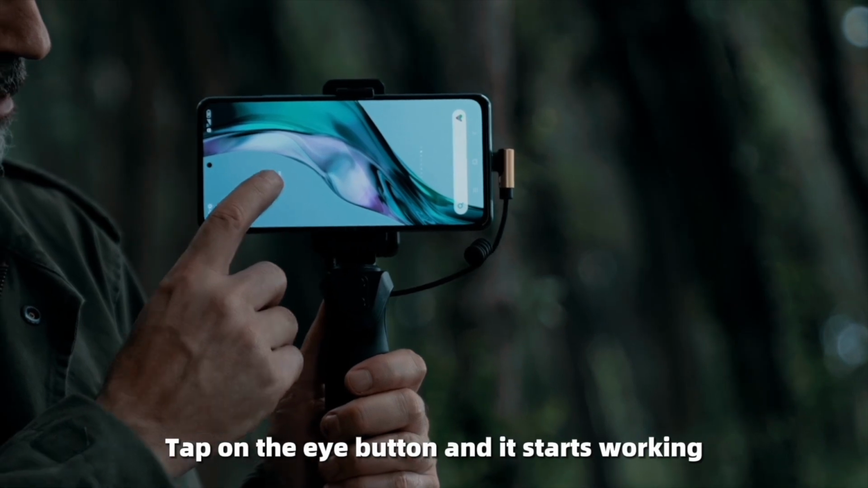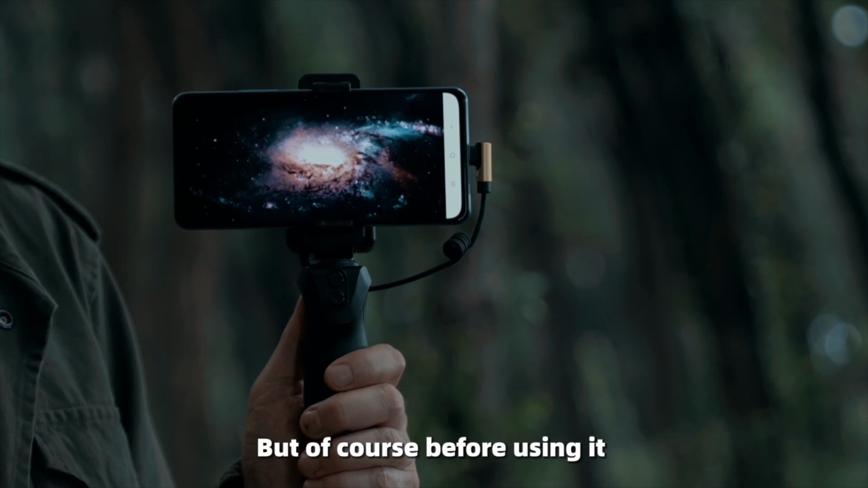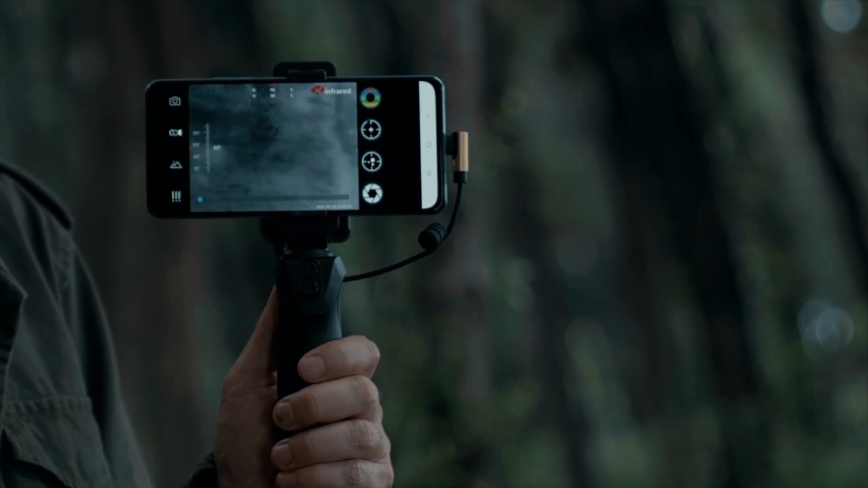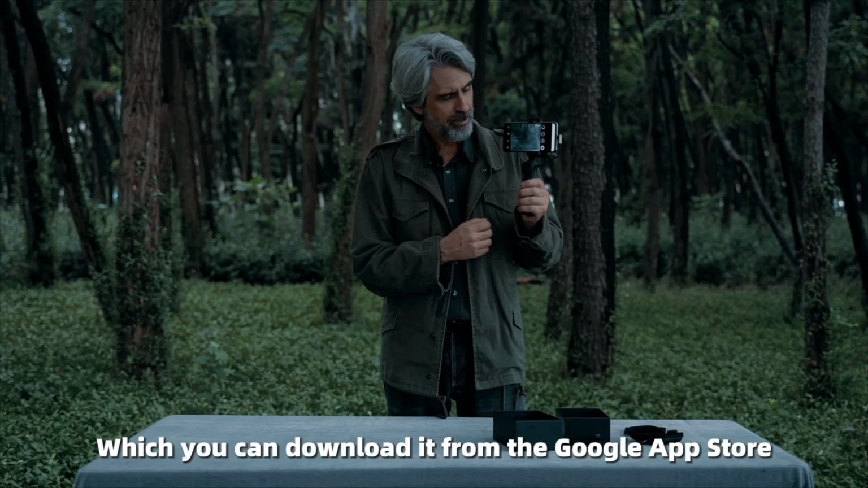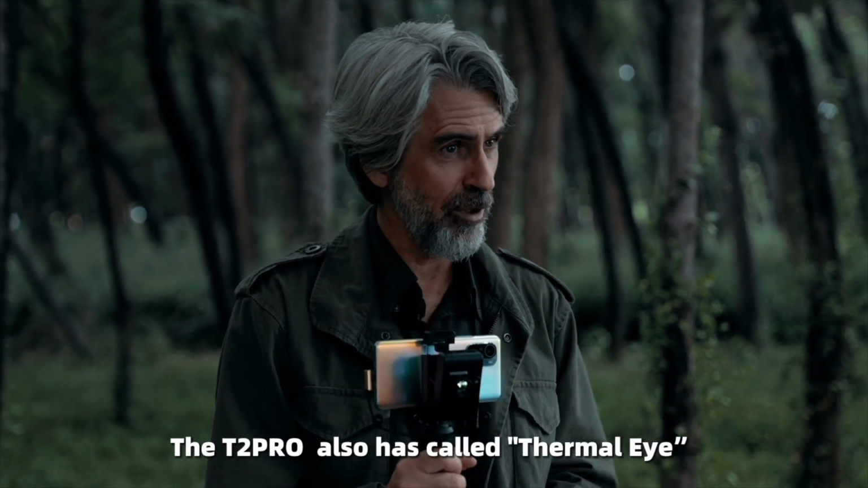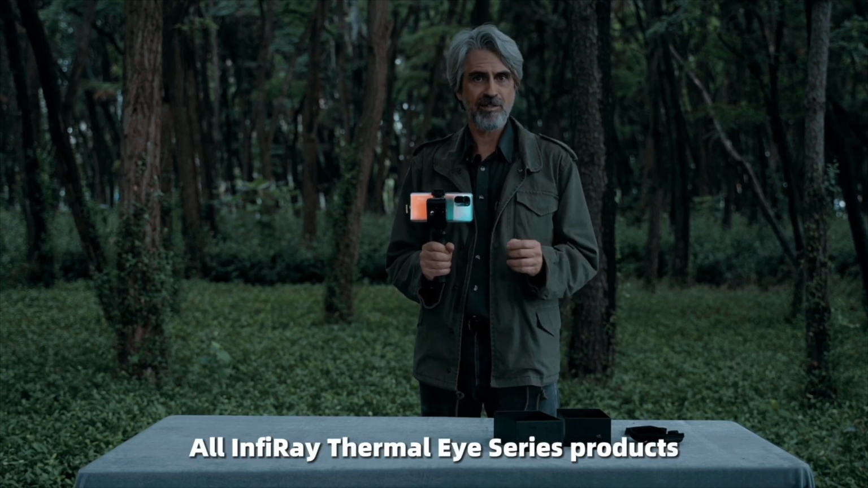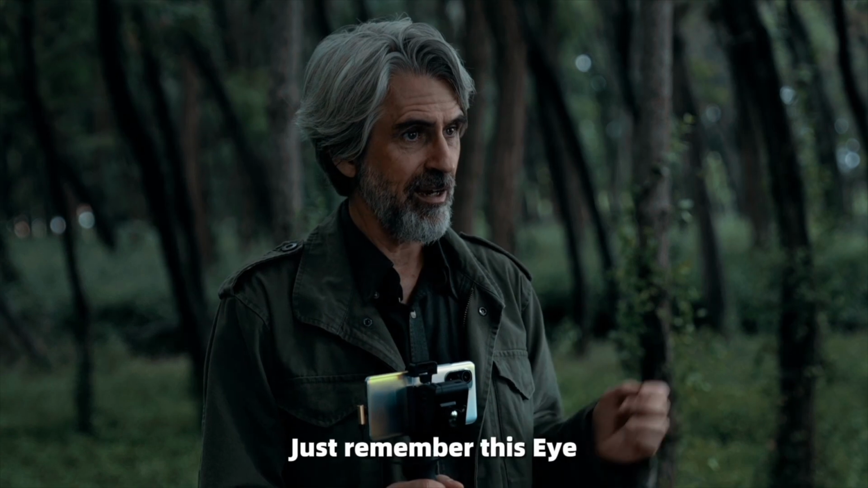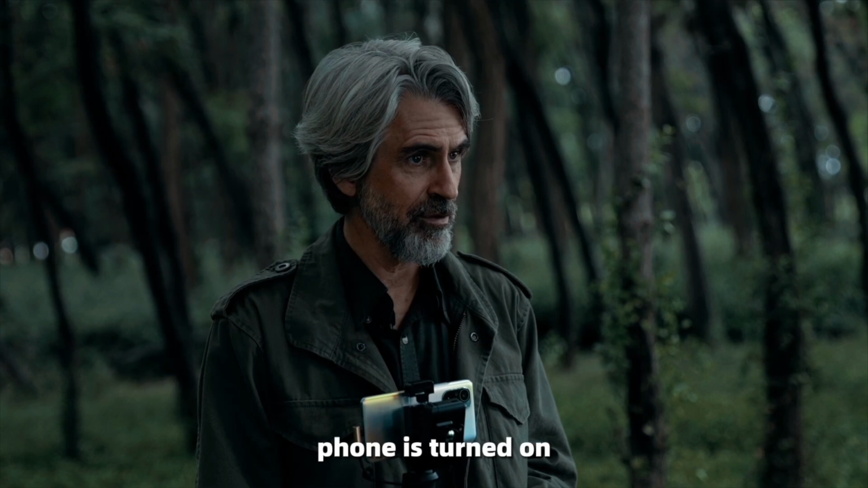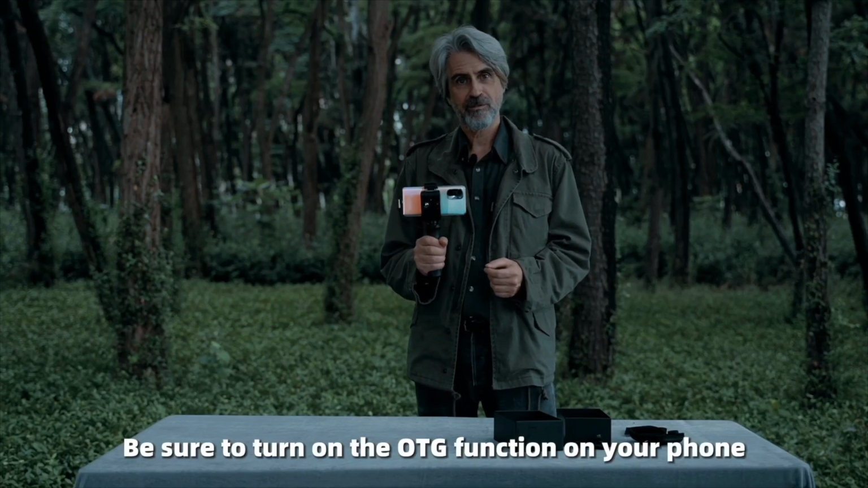Tap on the I button and it starts working. But of course, before using it, you will have to install the Xinfrared app, which you can find on the Google App Store. The T2 Pro also has another name. It is also called Thermal Eye. This app is applicable to all infrared Thermal Eye series products. Just remember this eye, and also pay attention here to see whether the OTG function of your phone is turned on. Be sure to turn on the OTG function of your phone.